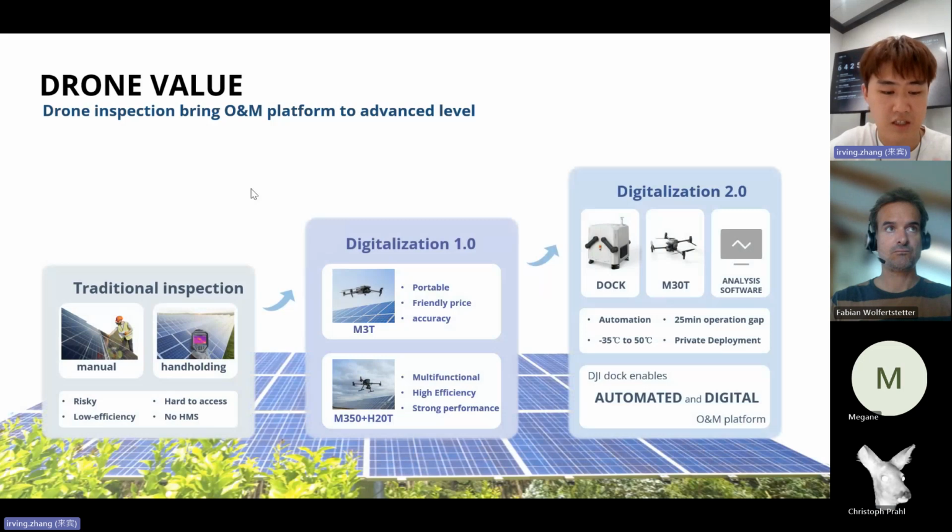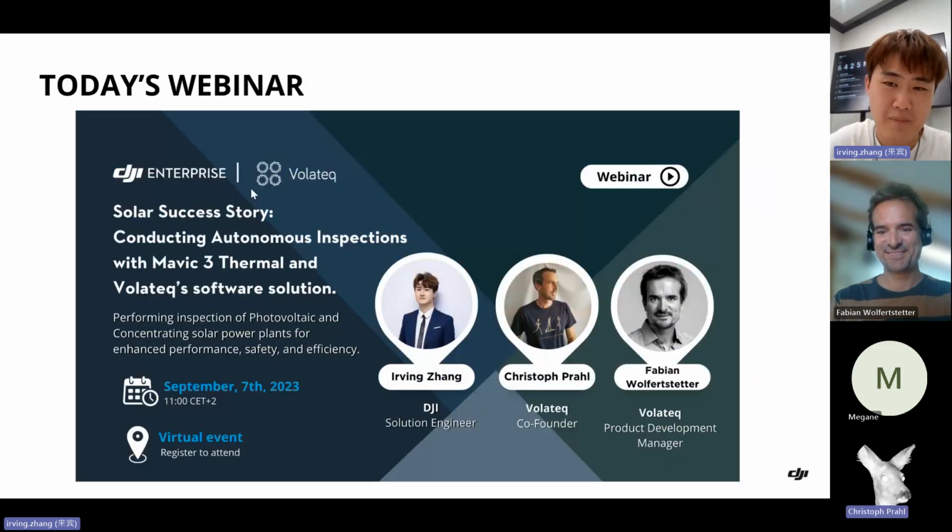It provides the opportunity to take off, do the mission, and return back, charge himself, and send all the data with the thermal images and the temperature information to your computer while sitting in the office drinking the coffee. Okay, that's pretty much from my part.